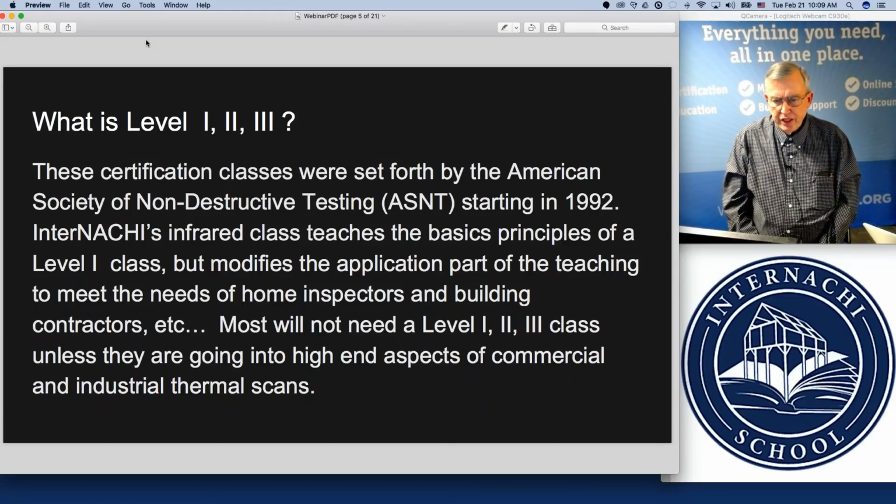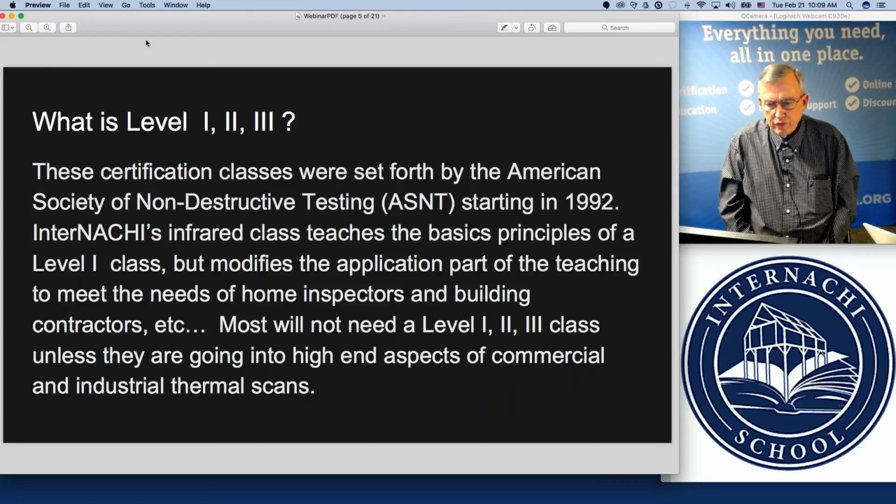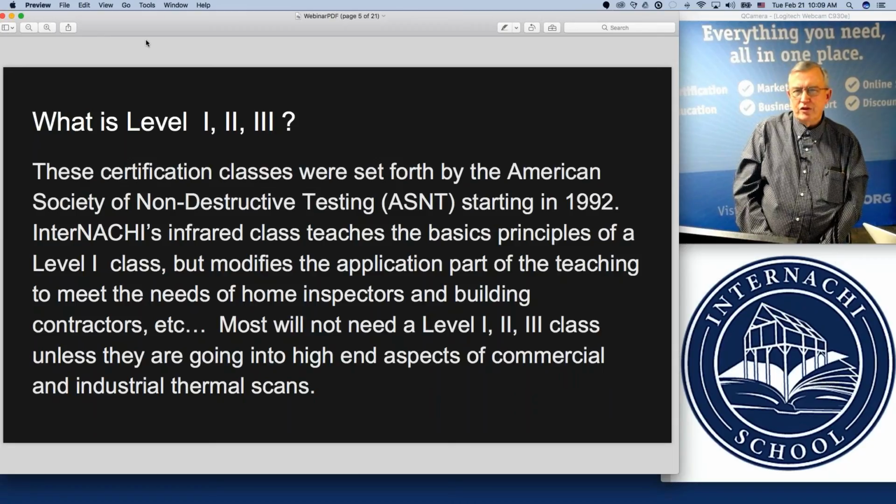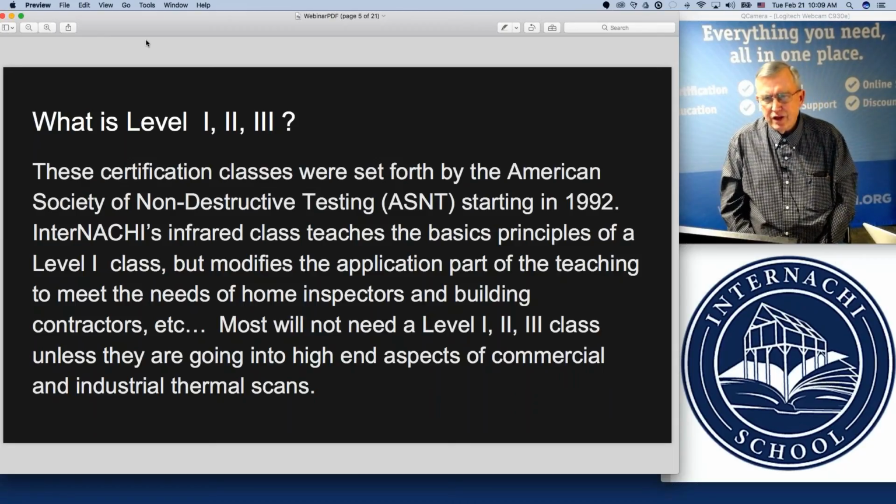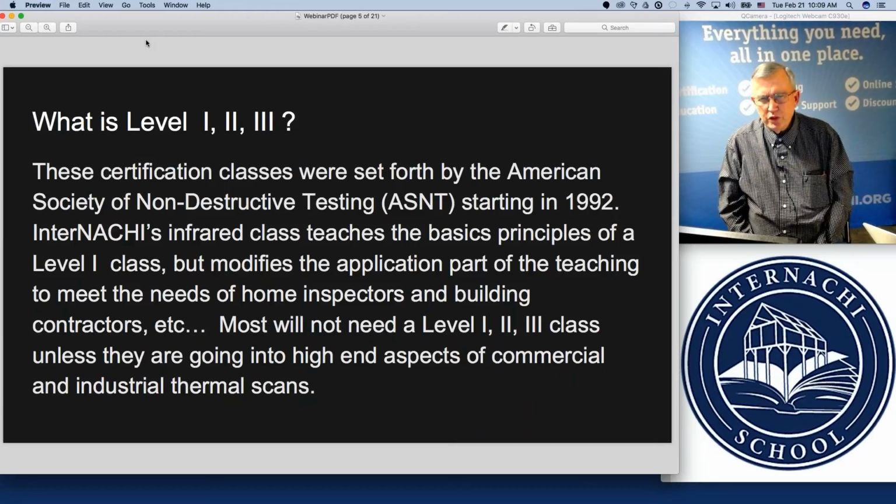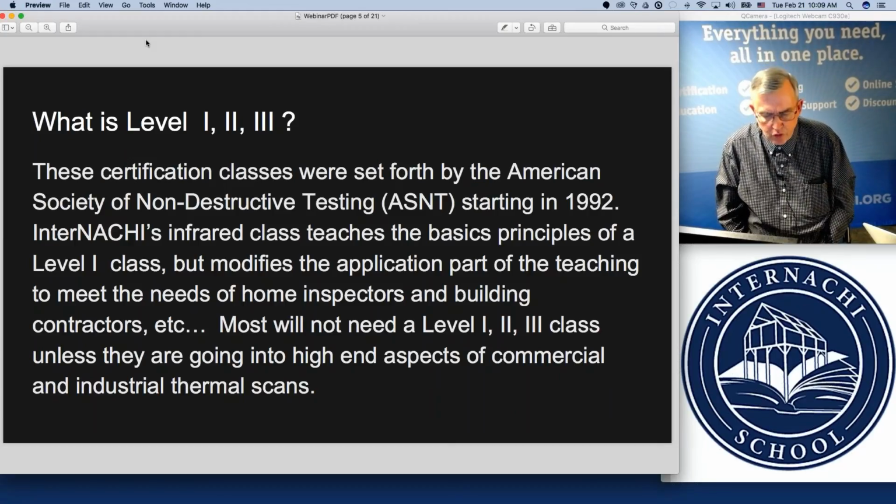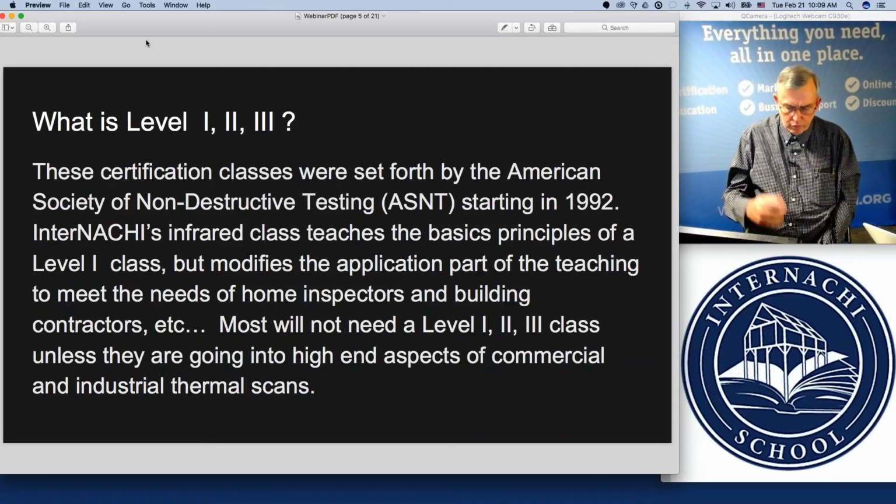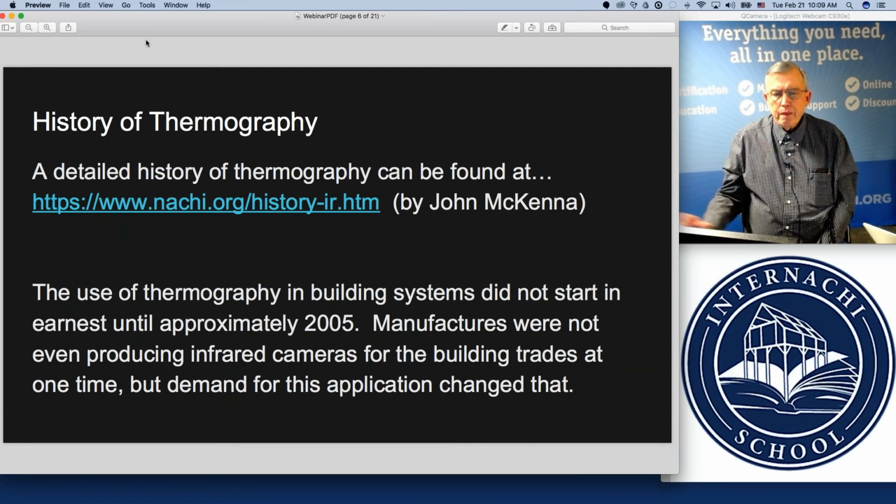The average home inspector is not normally going to have to get into the aspects of a level two or level three training unless they plan on getting into some more intense commercial industrial applications, especially in the electrical field. And I'll cover some of that as we go along. Let's go to the next slide here.